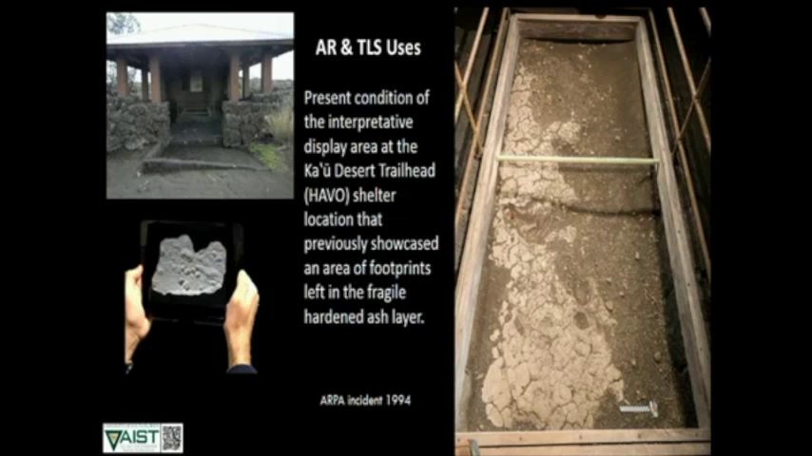This is in Havo as well, a different area though. Not petroglyphs this time, but actually fossilized footprints that are on the Ka'u Desert trailhead there. What's interesting about this is that there was a public interpretation of this, but there was actually an ARPA incident back in 1994 where they believe somebody dug out the footprints with a shovel or other kind of implement. This is what it looks like today, and the footprints themselves are now missing.